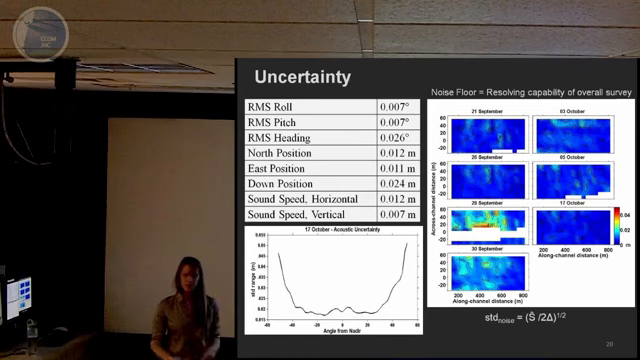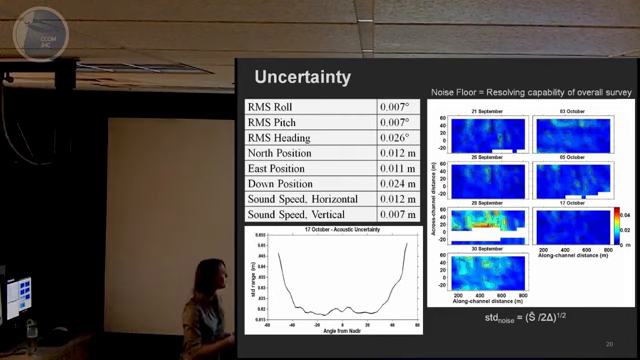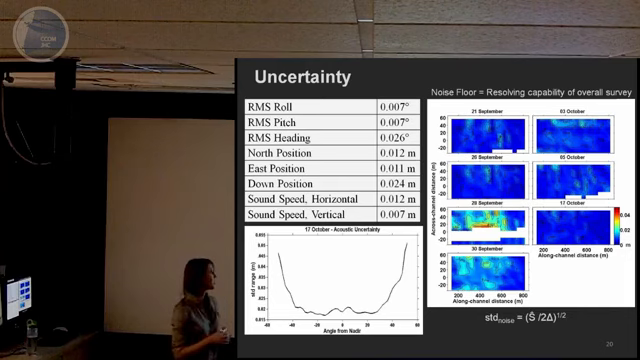So because I was unable to get really good estimates of total propagated uncertainty, we looked at uncertainty with a different method known as the noise floor. We did that by calculating the spectrum and looking at the noise floor of the spectrum. This tells us roughly the resolving capability of the overall survey, incorporating all forms of uncertainty and error. I'll go into a little more detail of how we calculated the spectrum later, but in general, we broke up each survey into smaller boxes and calculated an ensemble average sample spectral density. And if you think about a spectrum, the portion where it flattens out, at the higher wavenumbers or higher frequencies, gives you your noise floor.